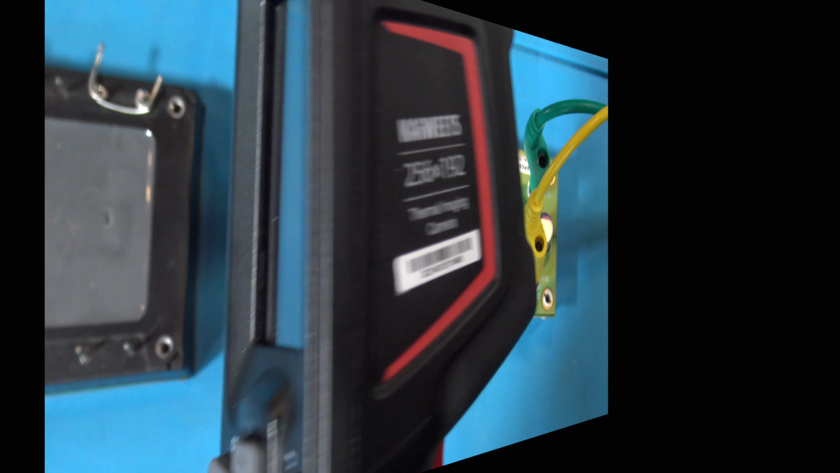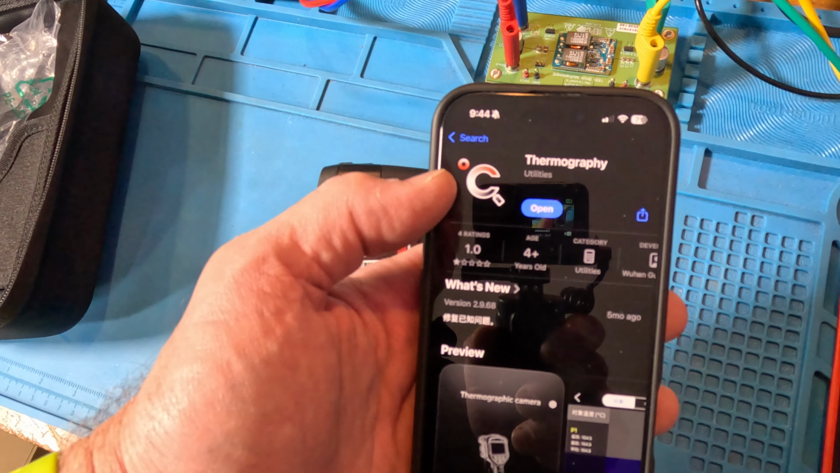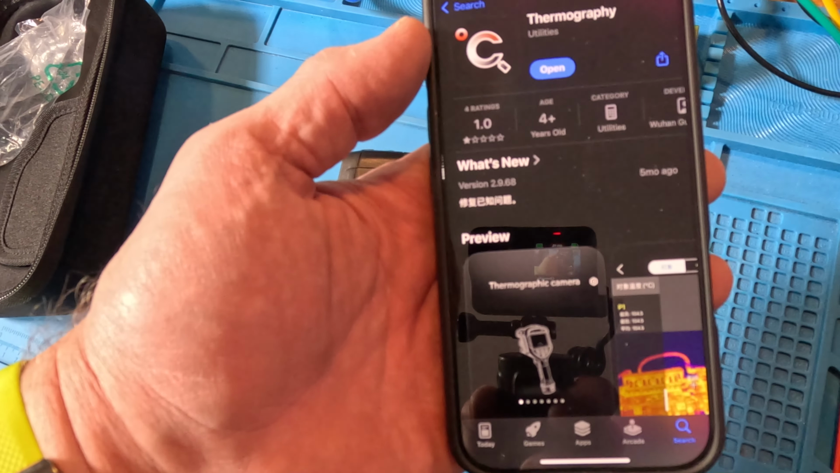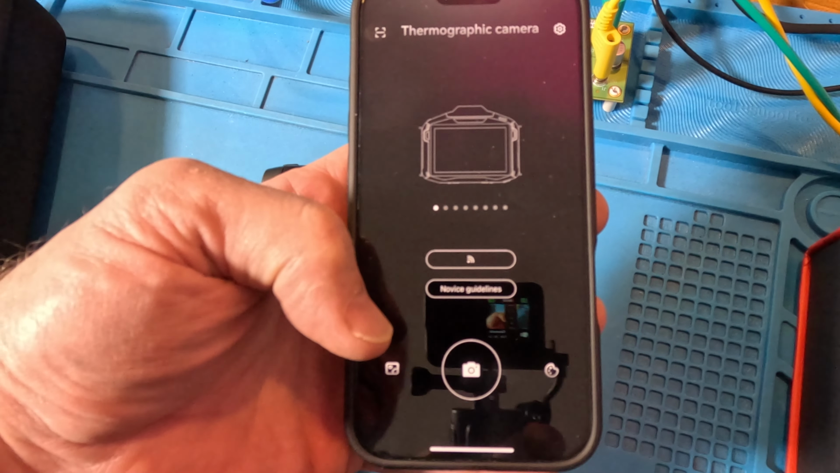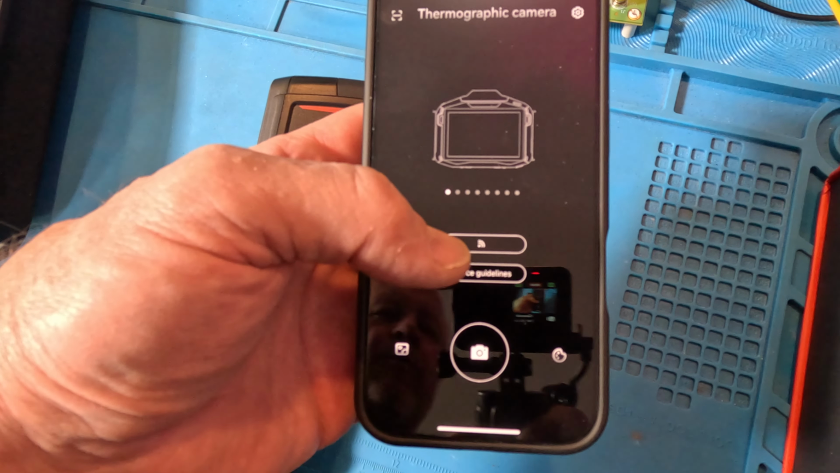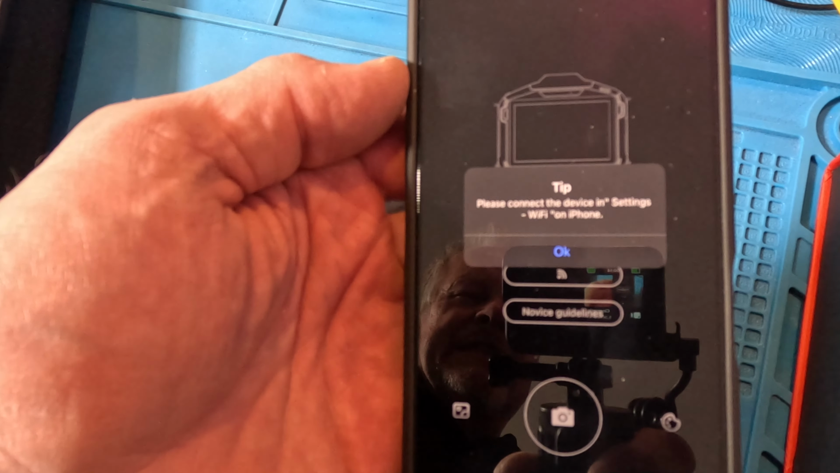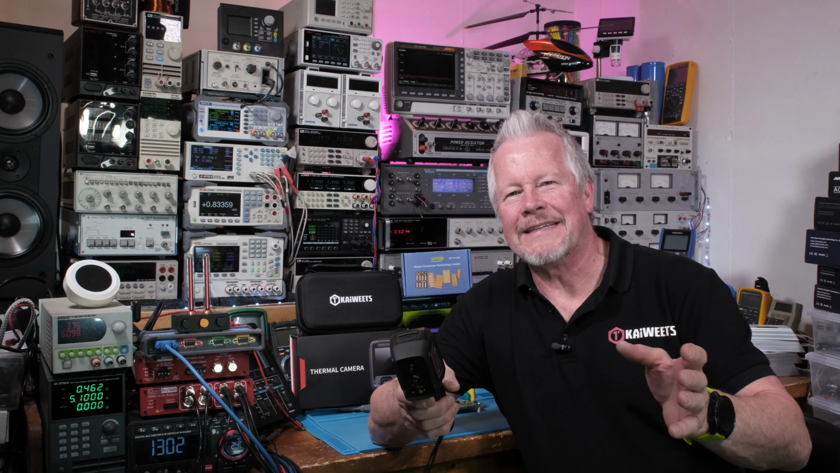256 by 192. All right, when you go to the App Store, you see this thermography, this C with kind of a magnifying glass kind of thing. And that looks to me like the right one to download, although I couldn't get it to work, guys. Here's the app. I got to this page, and I did what they asked me to do. I set up the Wi-Fi. There's a Wi-Fi setup. I'll show you that on the camera. And then whenever I click this, I just get this message. So I'll have to ask them about that, and I'll get back to you. Sorry about that, guys. All right, guys, what do you think?